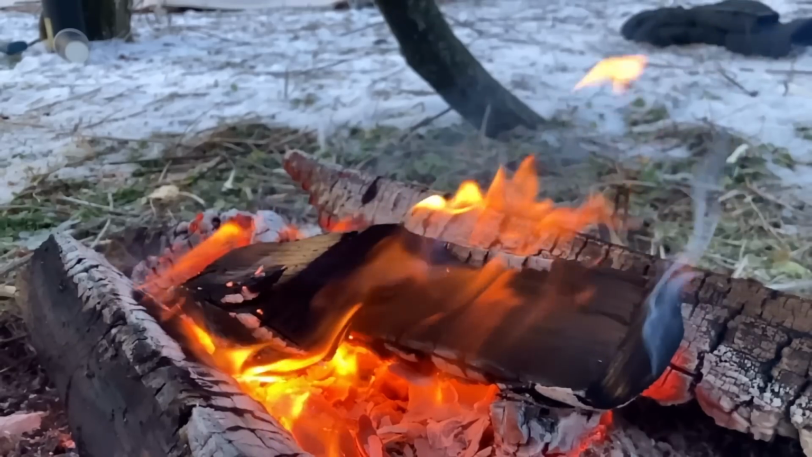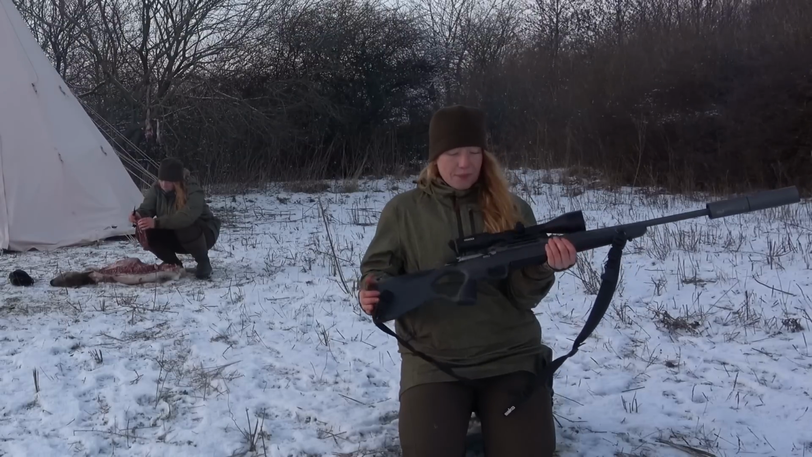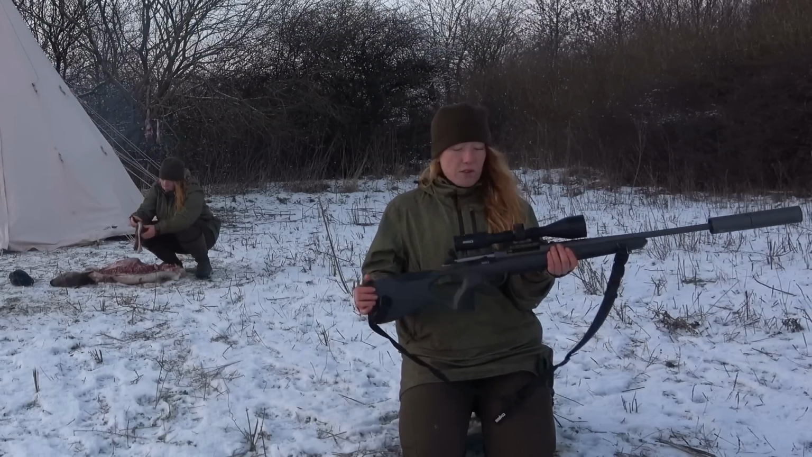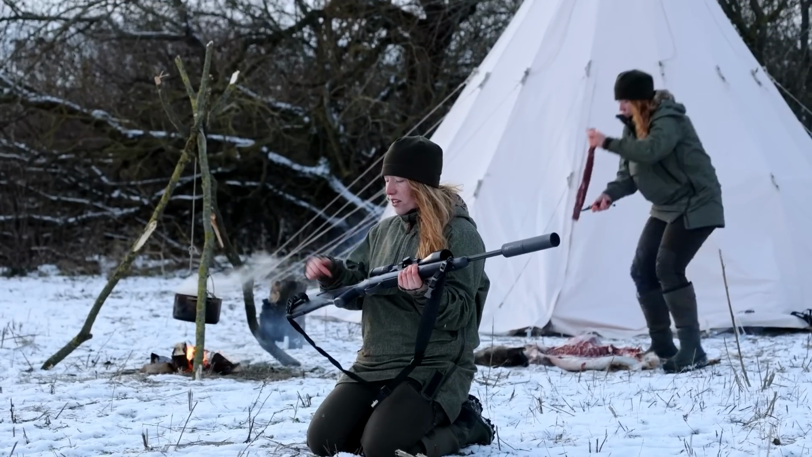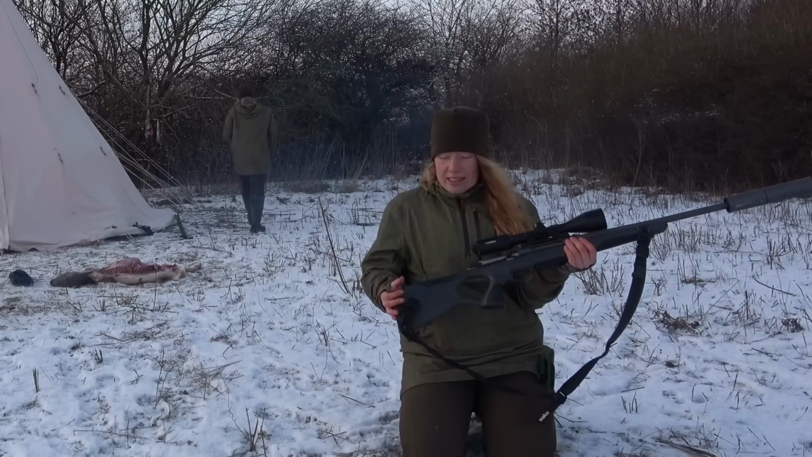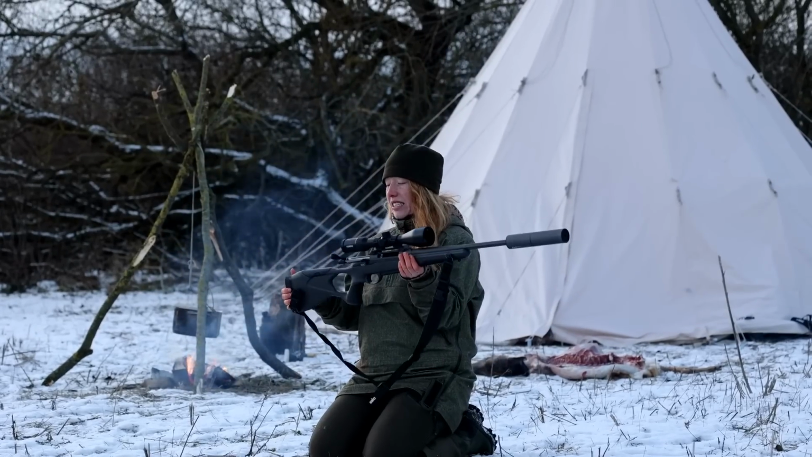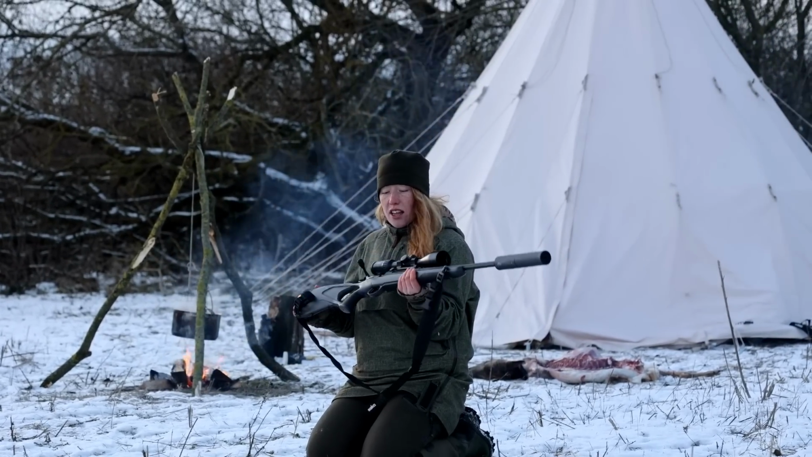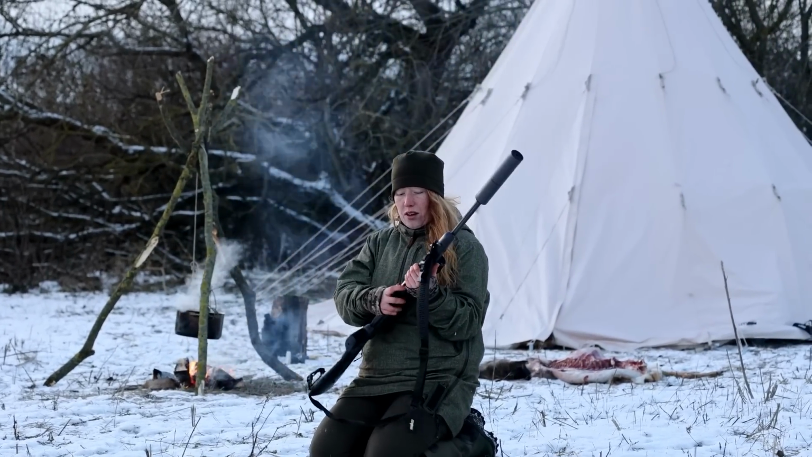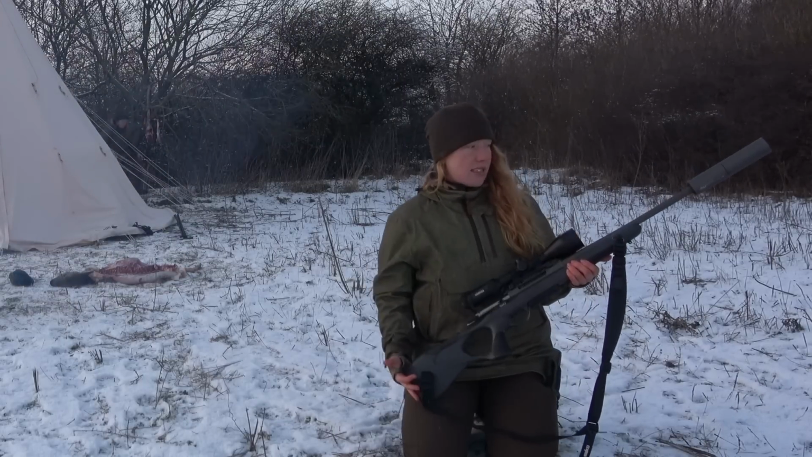Today I shot this fawn with a Sako S20 in caliber .308. It's a very special rifle for Sako because it's the first rifle they ever made with this thumb hole in it. And obviously there is a cheek piece you can adjust so it fits everybody. It's a very solid rifle with a drop-out magazine, and the barrel is semi-fluted.